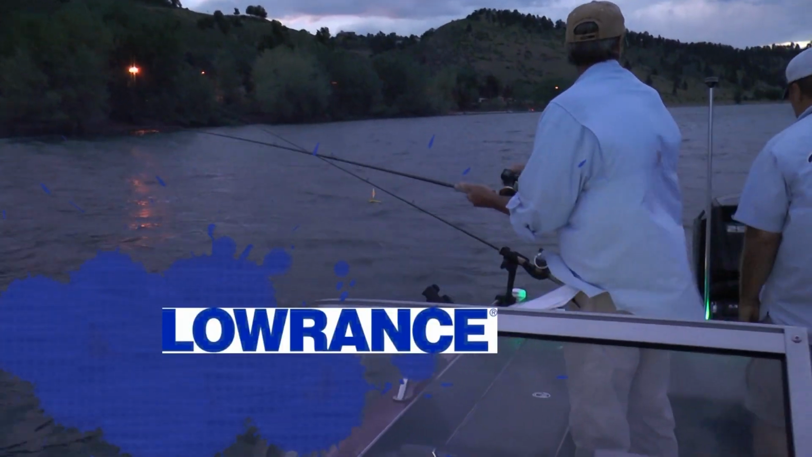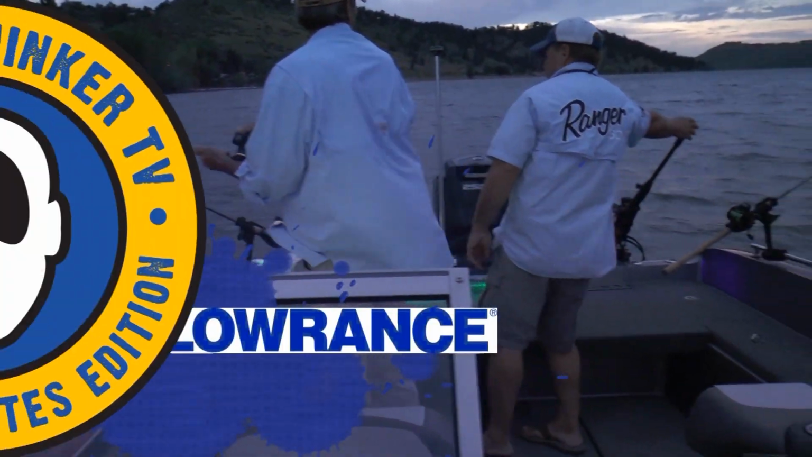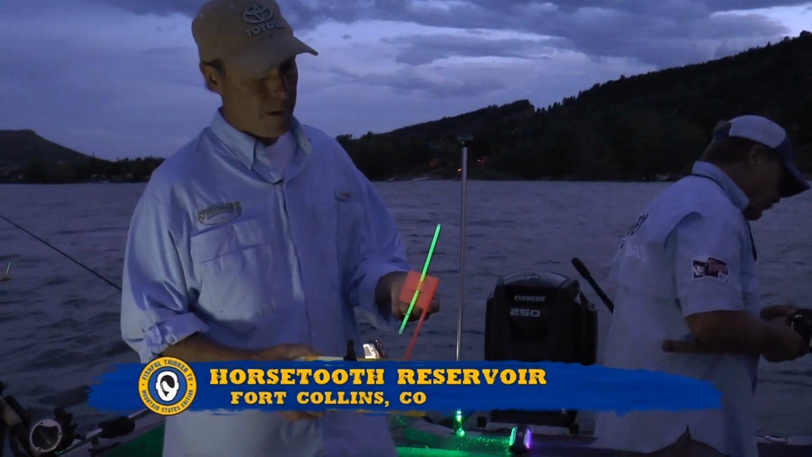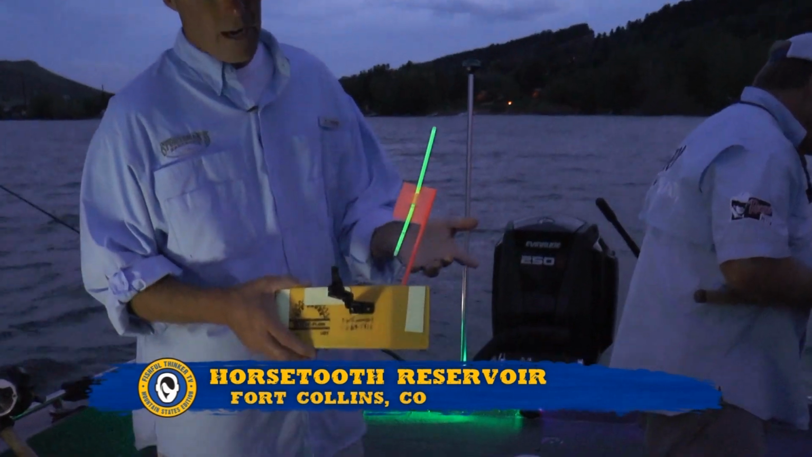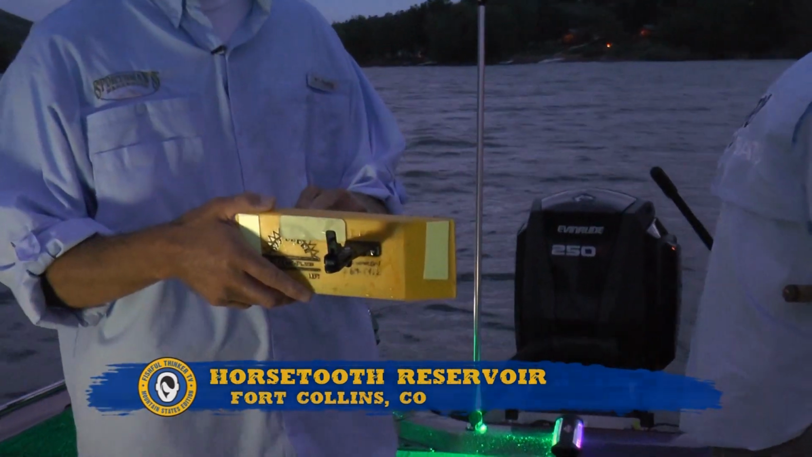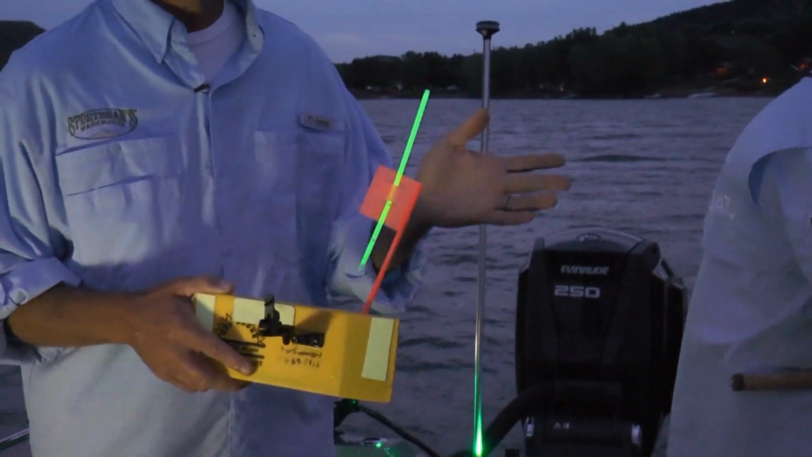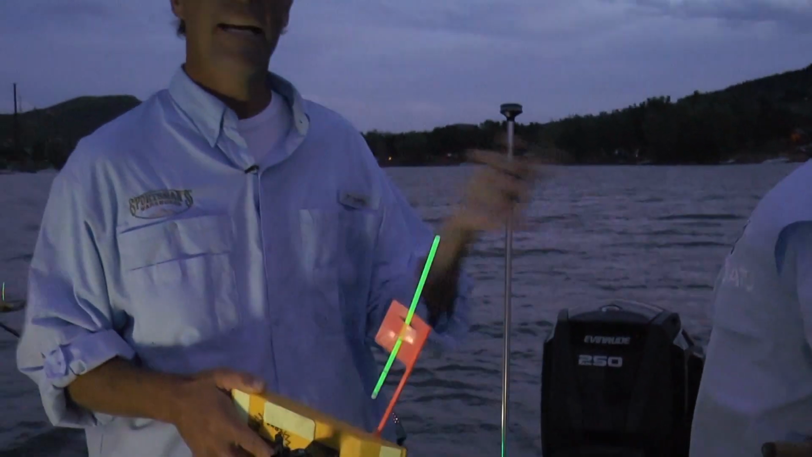Lowrance, find, navigate, dominate. So here's the glow stick, guys. You can see how we've got them set up. These flags have a cut in both top and bottom right there. You slide the glow stick through there and it's set up. Of course, if a fish bites it, it'll pull this down and that's our sign that we've been bit. But having the glow sticks on here is a great way to be able to do the same trolling you would do in the daylight in the dark.